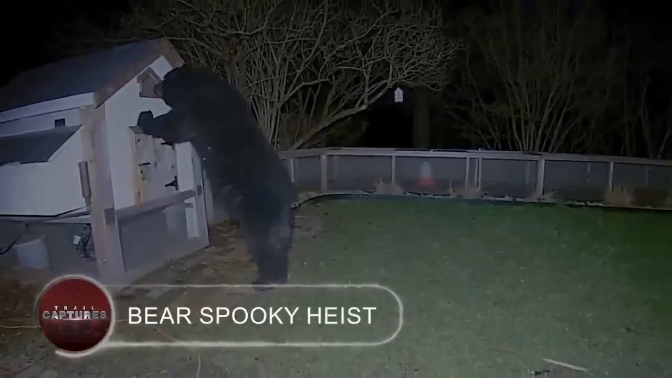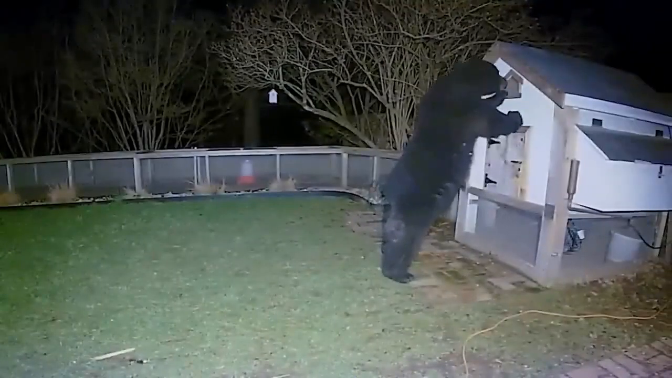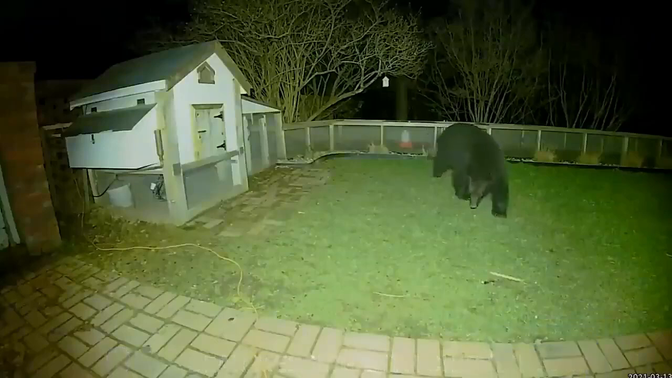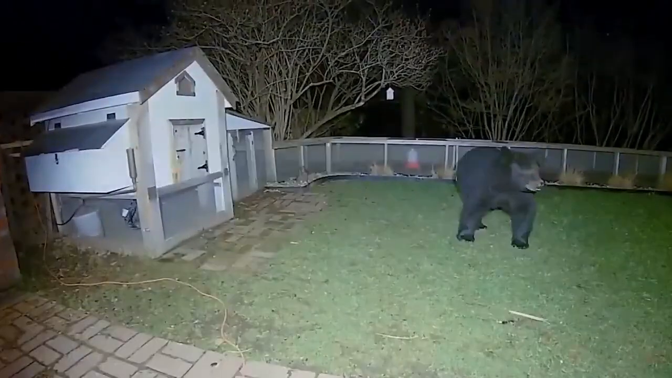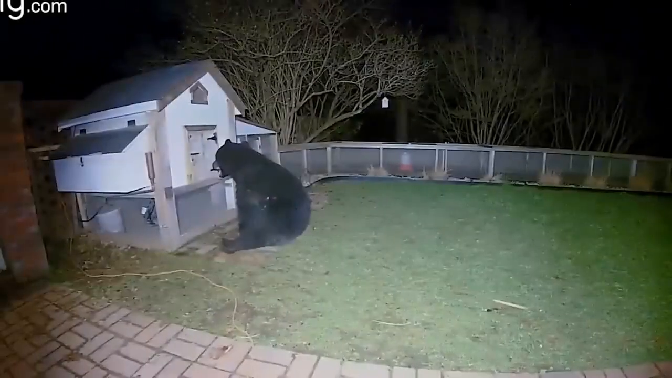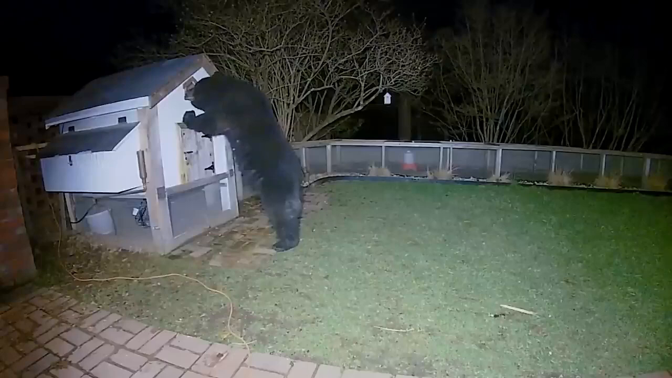Bear's Spooky Heist. The following video shows a black bear skulking around a homeowner's property, examining its surroundings like a cunning would-be thief. He sets out on a daring quest to raid the chicken coop as soon as he thinks it's safe. He searches around for a way to unlock the wooden coop. He looks around for possible flaws while standing on his hind legs.